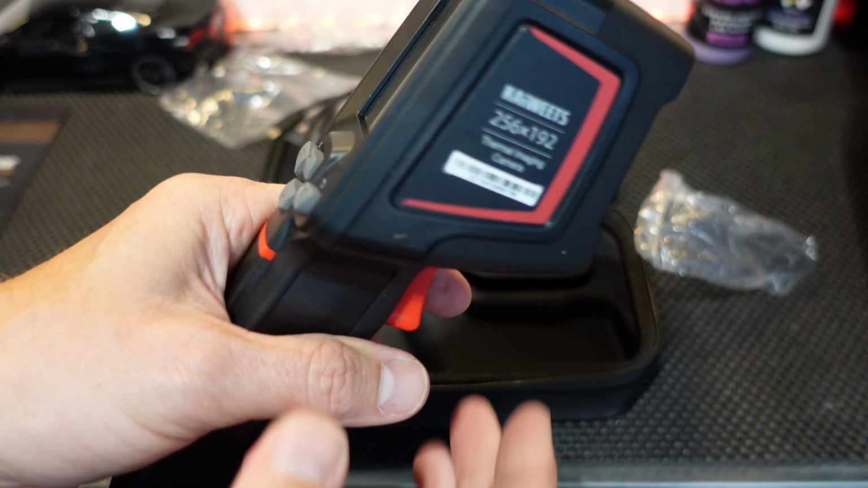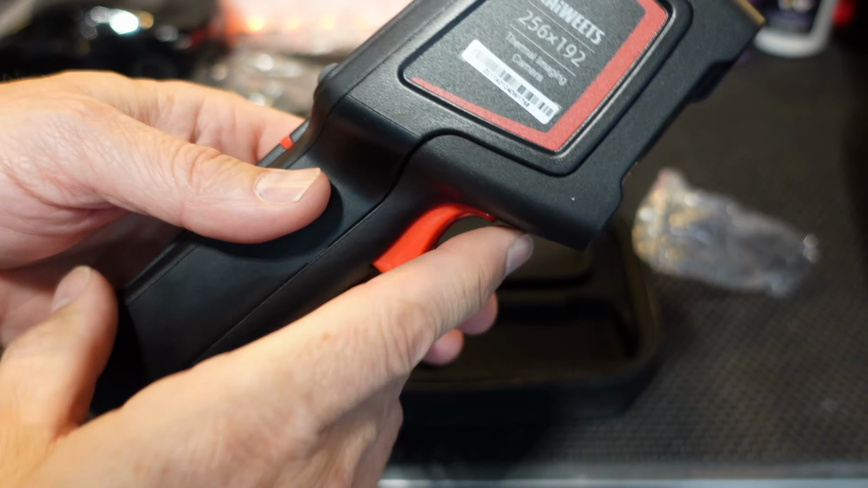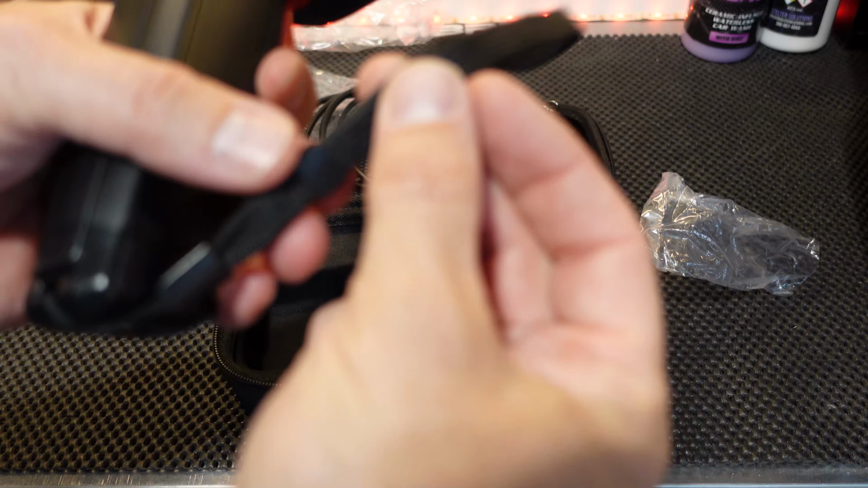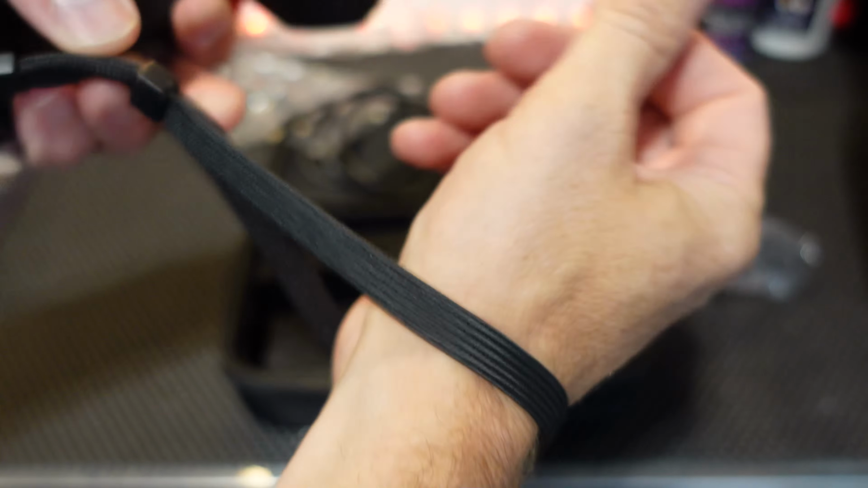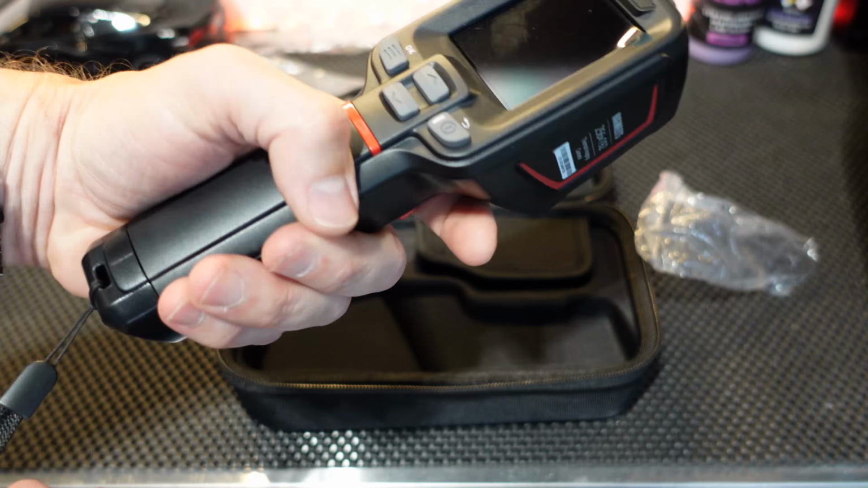And I have to tell you, when you first hold onto it, it is much sturdier and a higher quality plastic than you would expect. It is a quality feel piece. Attached, we already have a wrist lanyard, so we don't drop the camera if we're working from any heights. That'll help keep it safe.